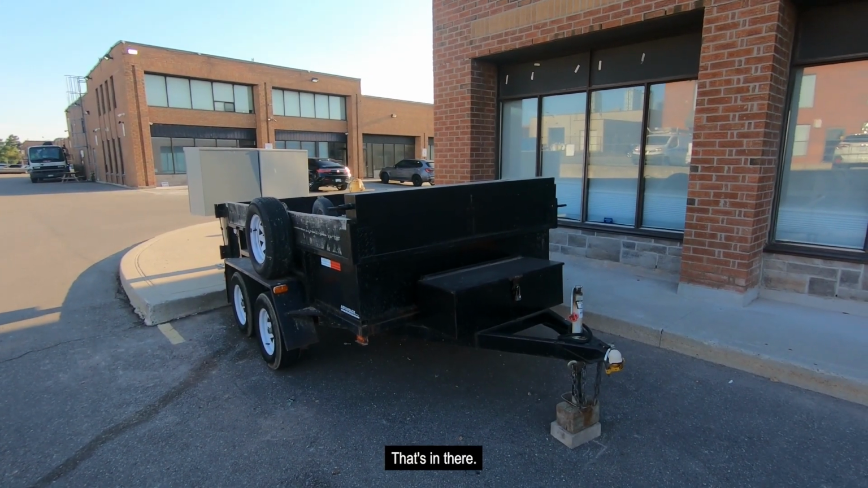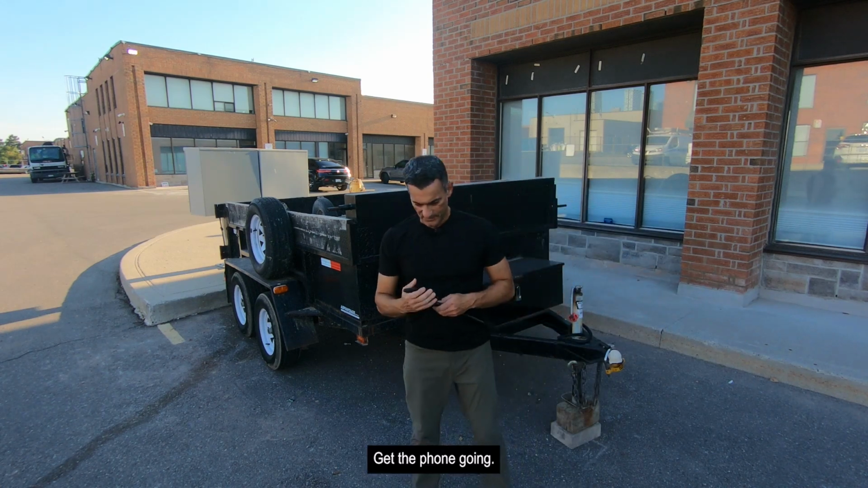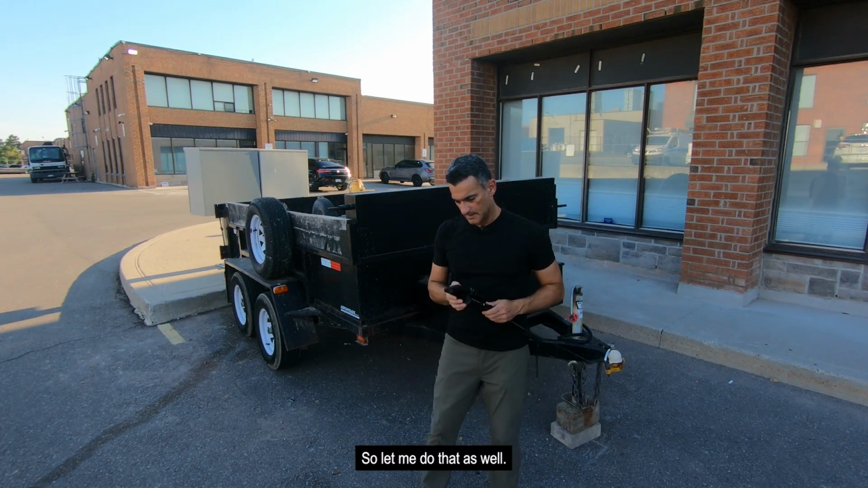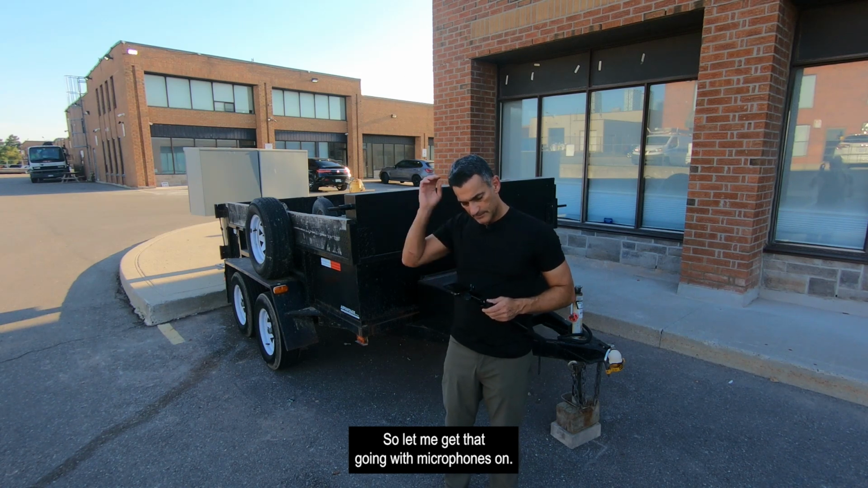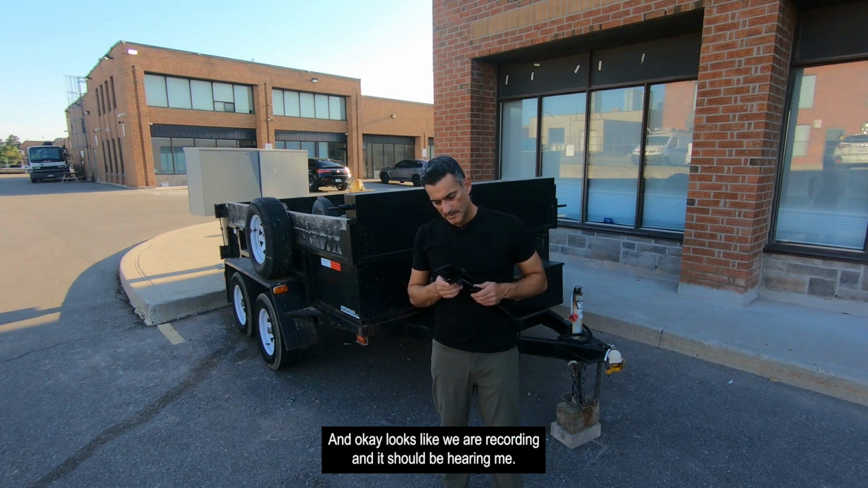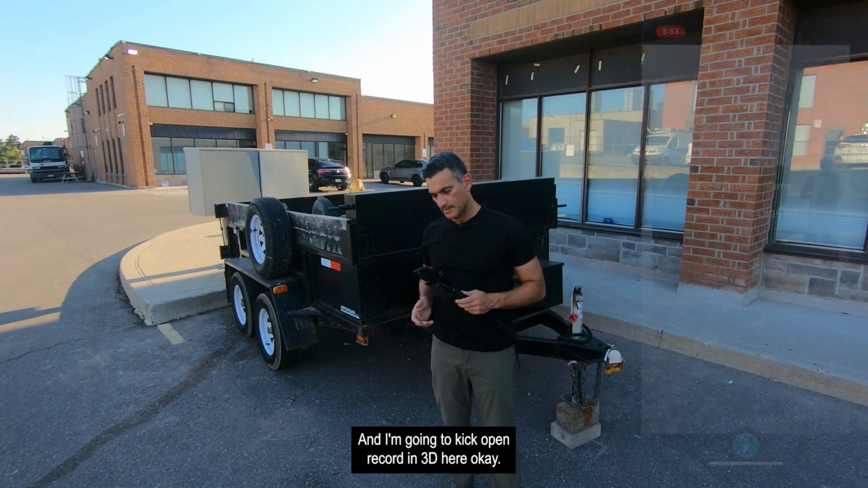Alrighty, that's in there. Let me get my selfie stick here, get the phone going, and I need to be recording, so let me do that as well. So let me get that going, microphone's on, and let's see if this is gonna work. And okay, looks like we are recording and should be hearing me, and I'm gonna kick open Recon 3D here.